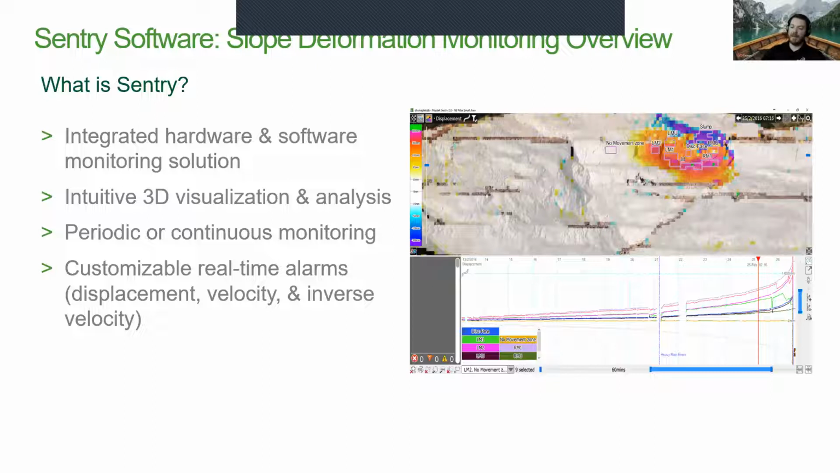On top of that, you do have your real-time alarms that can be set up and sent out via email and text message, and that's through displacement, velocity, and inverse velocity. So you can see on the bottom part of that 3D panel, we have displacement shown, an increase in displacement, of course, for this particular slump. And all of that can be set as user-defined alarms to notify whatever users are part of that chain.